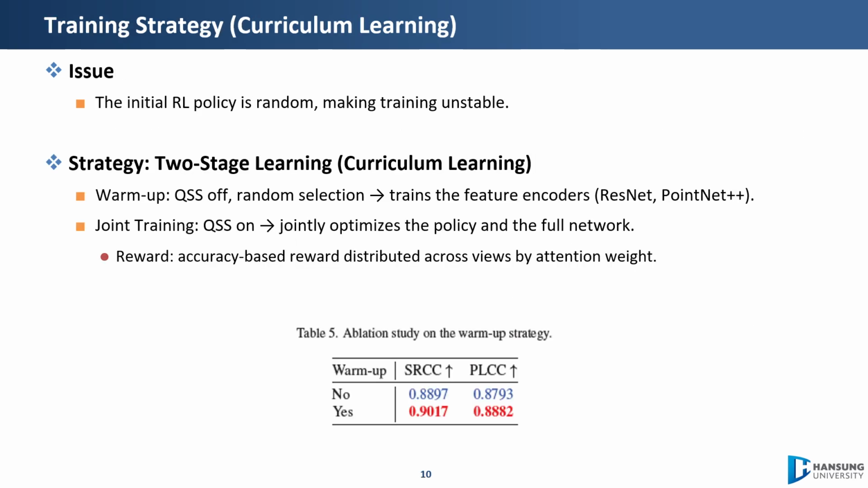We train with a two-stage curriculum. A random policy at the start makes joint training unstable. So in the warm-up phase, the selector is off, and we train the feature encoders with random subclouds. Then in the joint phase, we switch the selector on and optimize the policy and the whole network together, with an accuracy-based reward distributed across views by their attention weight.